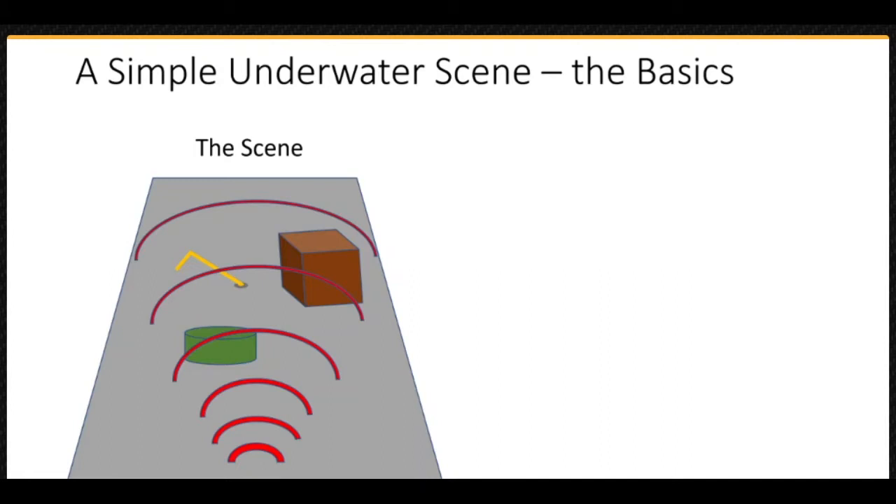Here we see a simple underwater scene, with a short cylinder, a taller cube behind it, and something that looks like a pipe coming out of the ground from its lower right and then bending down to the left. We will assume the sonar is at the bottom of the image and slightly higher above the bottom than the cube is tall. The image creation process begins with an acoustic pulse from the sonar head.